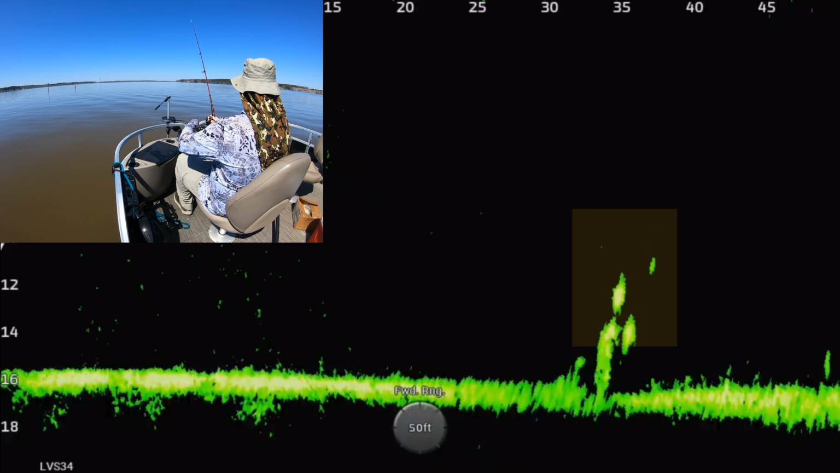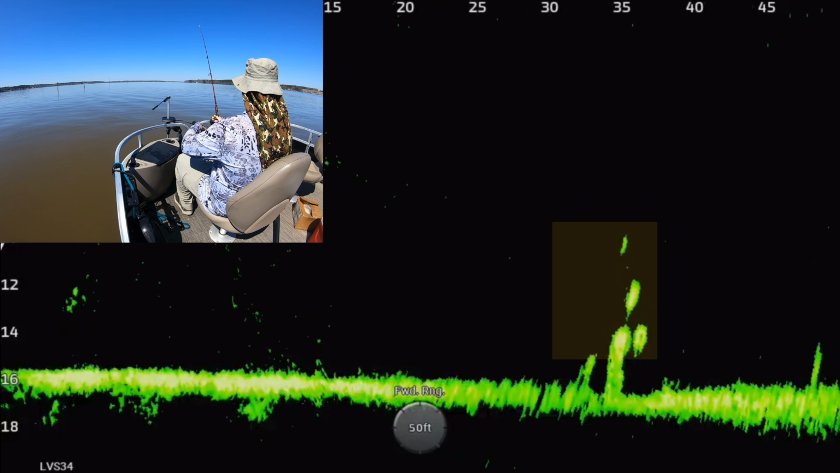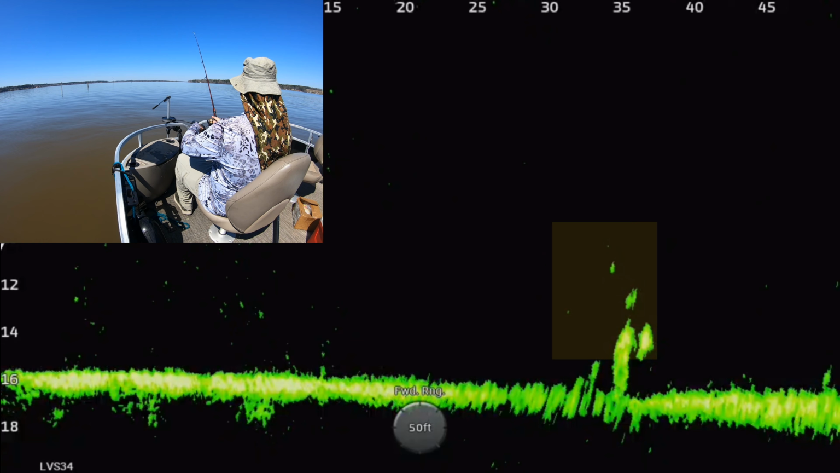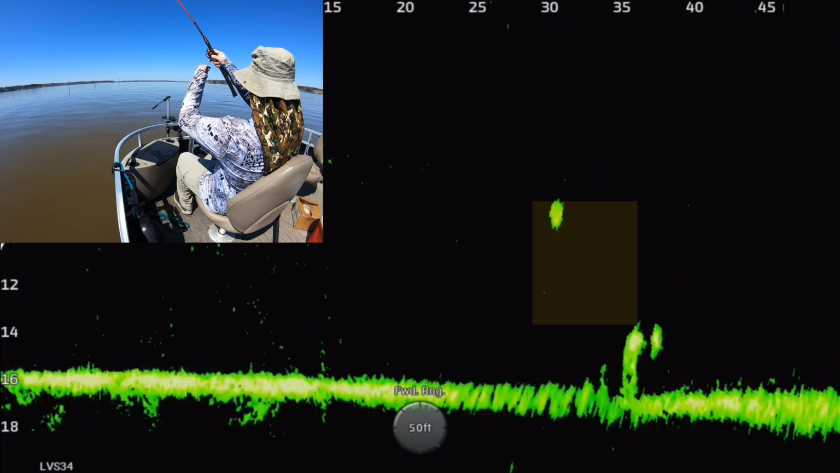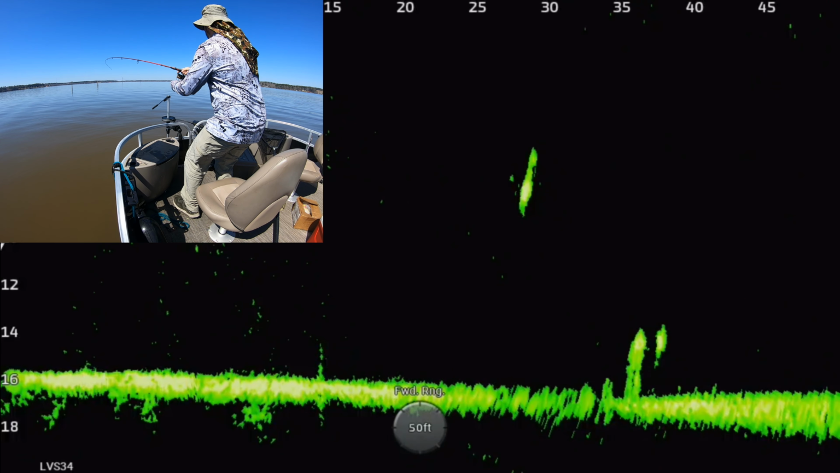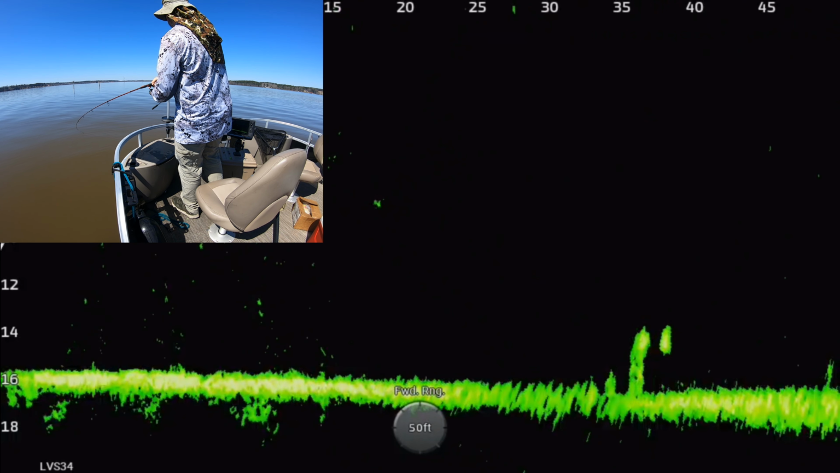Look at this. Just monsters. There he goes. Got him. He didn't move at all when you set the hook though. You know what size that's going to be.